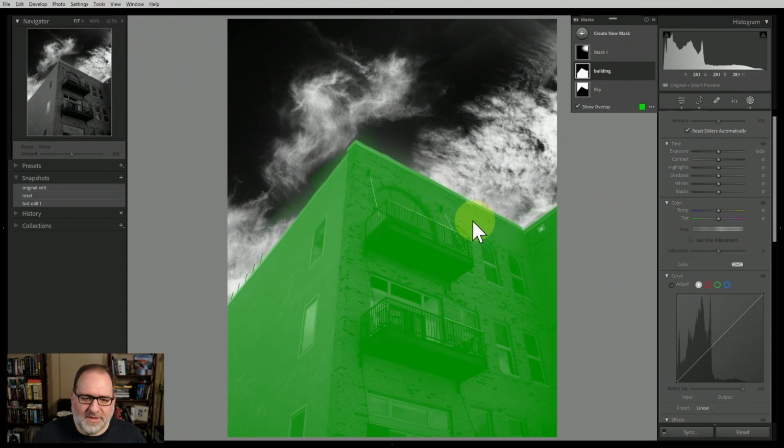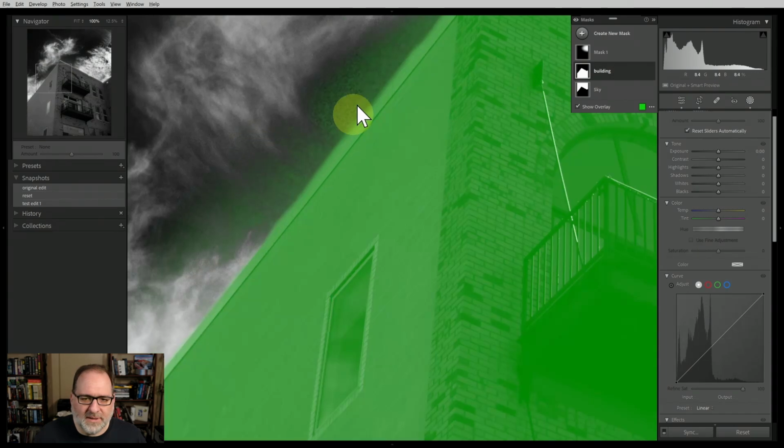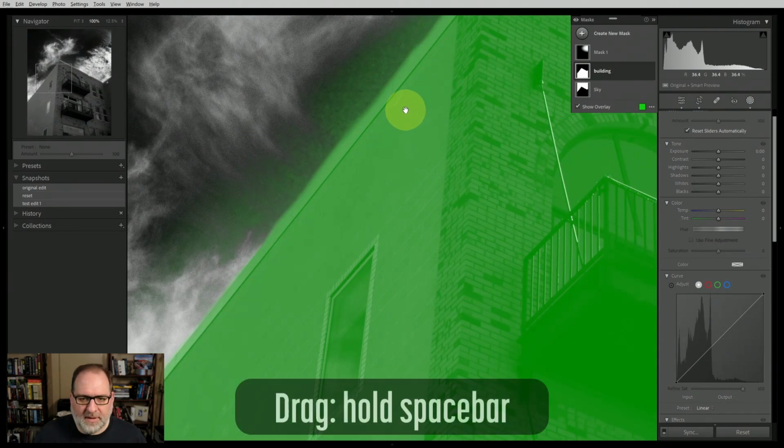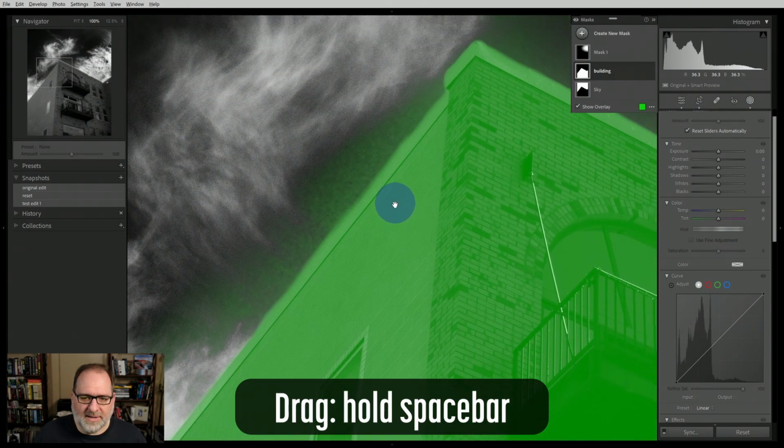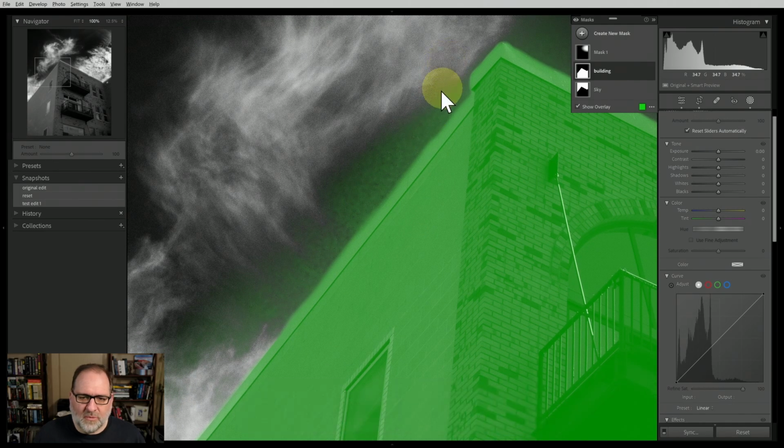I did a good job with the edges into the building, but I've got some bleed through in some of the sky. I'm going to hold down my space bar, and then I can drag around the image to see this close up. And I want to get rid of this because I want to continue to clean up this edge so that I make sure that the effects that I'm applying to the building are not going to impact the sky. So let's do the same kind of process.